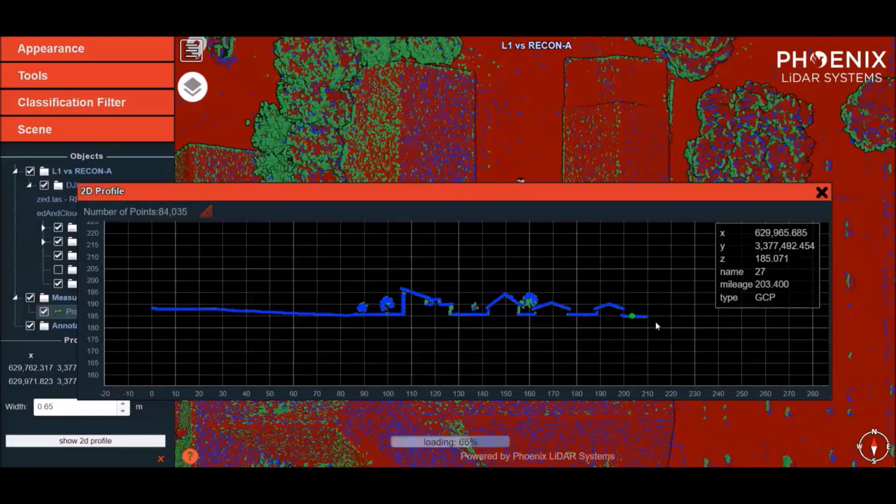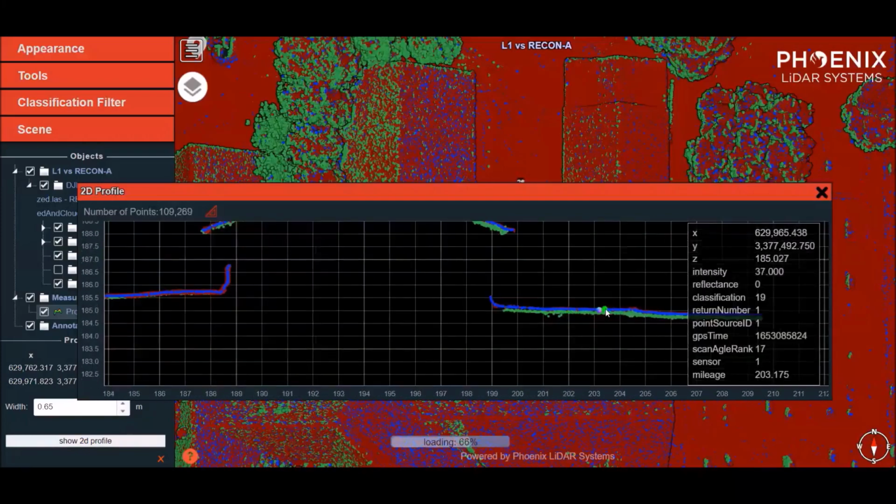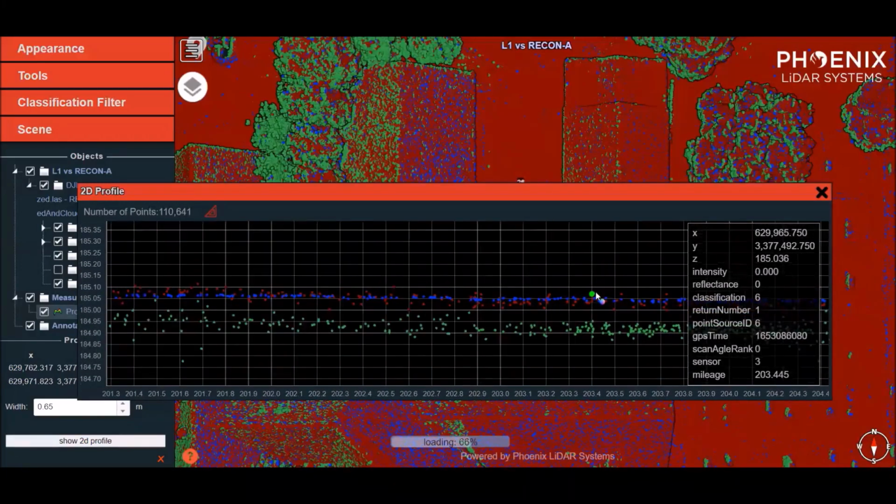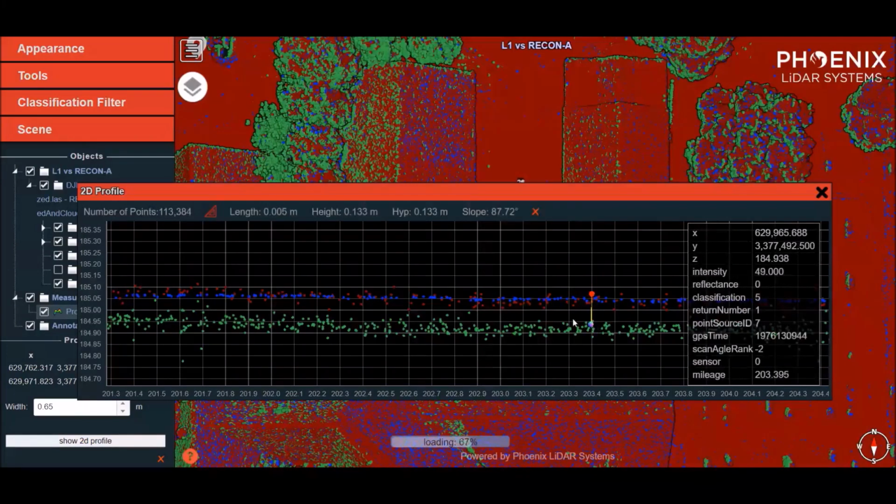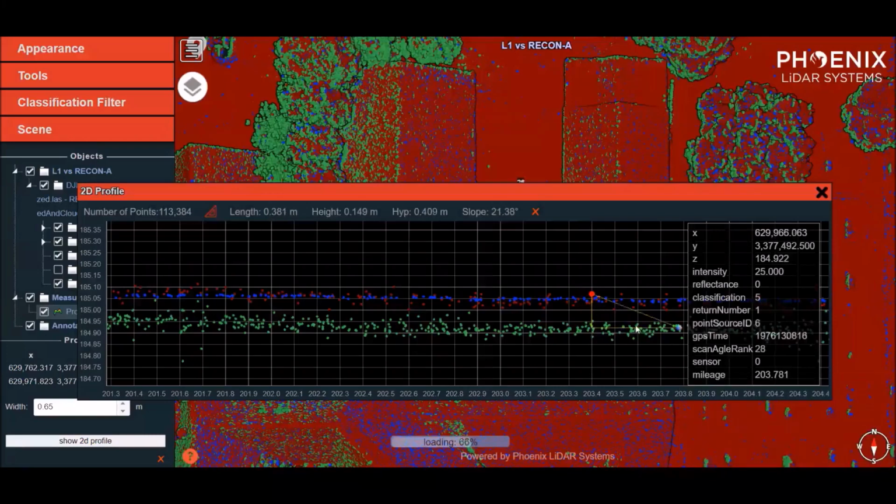So the left side of the data set, the L1 data can be seen above. The green data set was above the RECON-A data set. And here on the right side, it's significantly below. And if we measure here, we'll see that the L1 data set is about 15 centimeters below this ground control point 27. And the RECON data presented here has an absolute accuracy of 2.9 centimeters across the board with 38 GCPs.